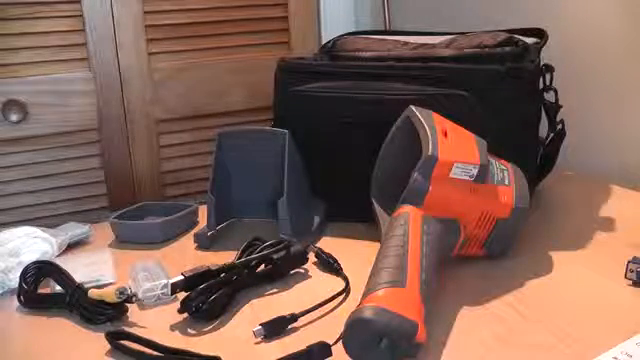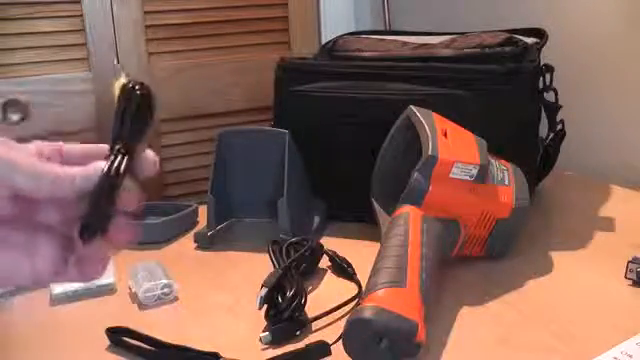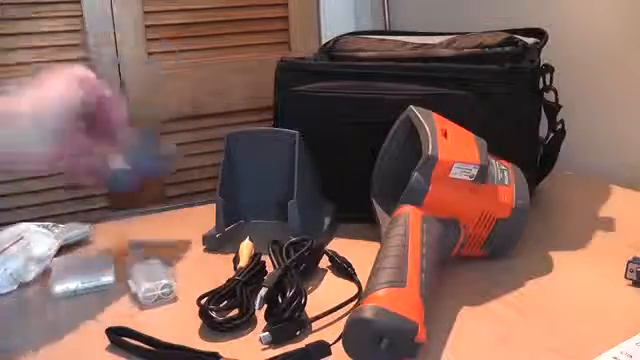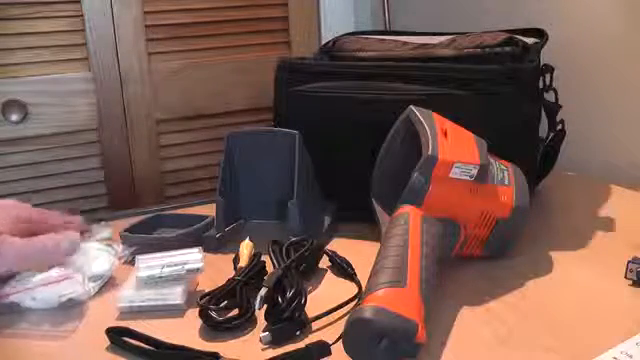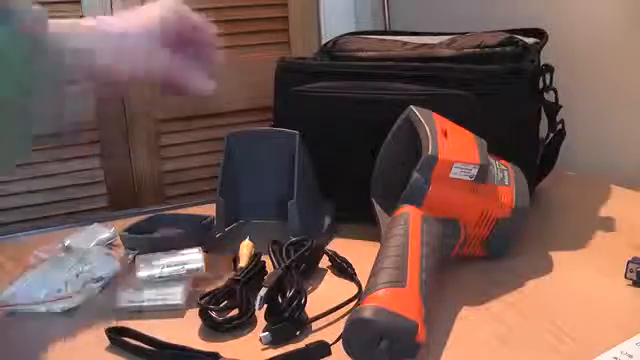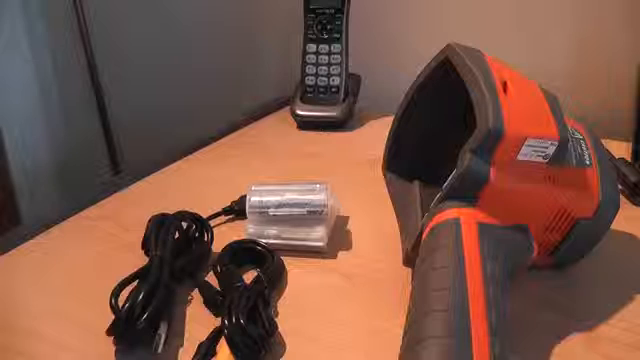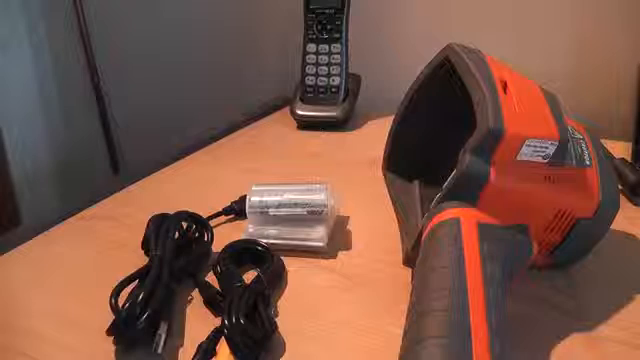Included in the standard package is of course the KT-150, USB cable, video cable, a shade or hood for viewing the LCD in bright light, a lens cover, spare set of batteries and battery holder, and some cleaning cloths. In addition, there's a charger and a carry case. Accessories available include a tripod mount and 2 zoom lenses.